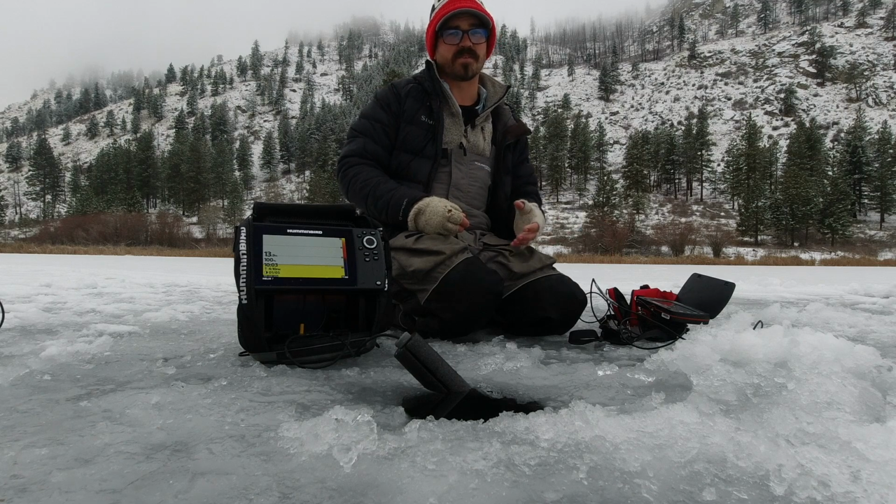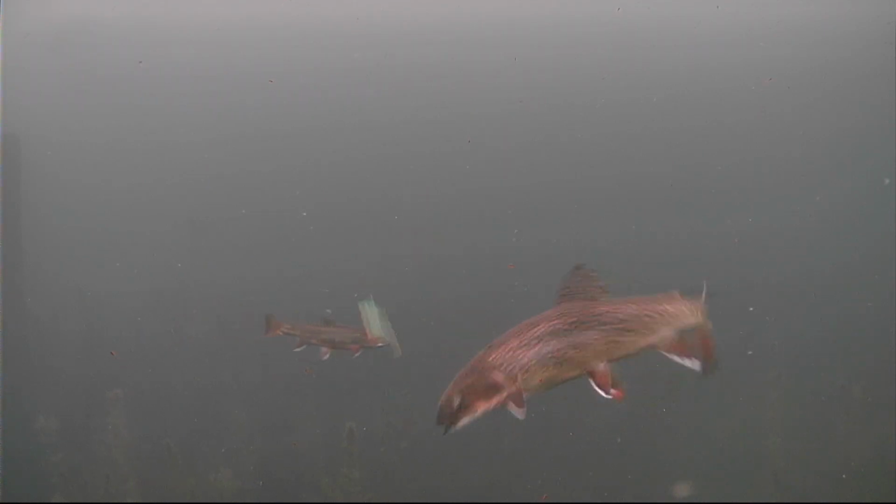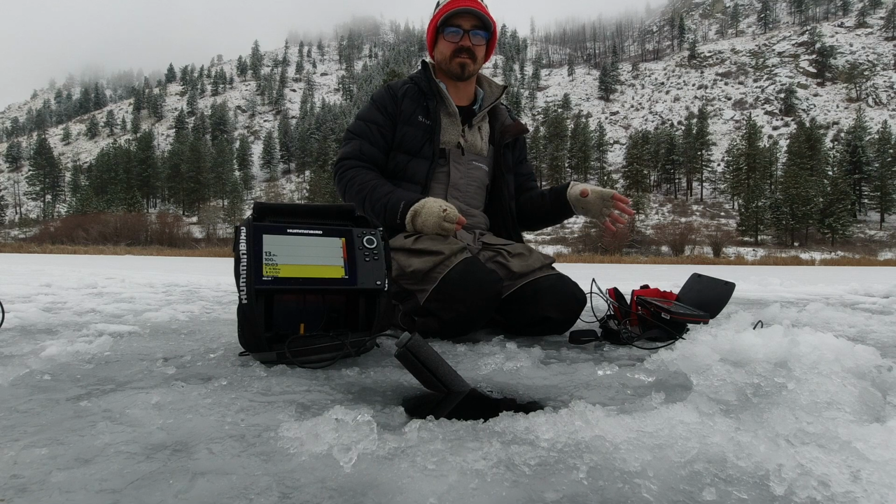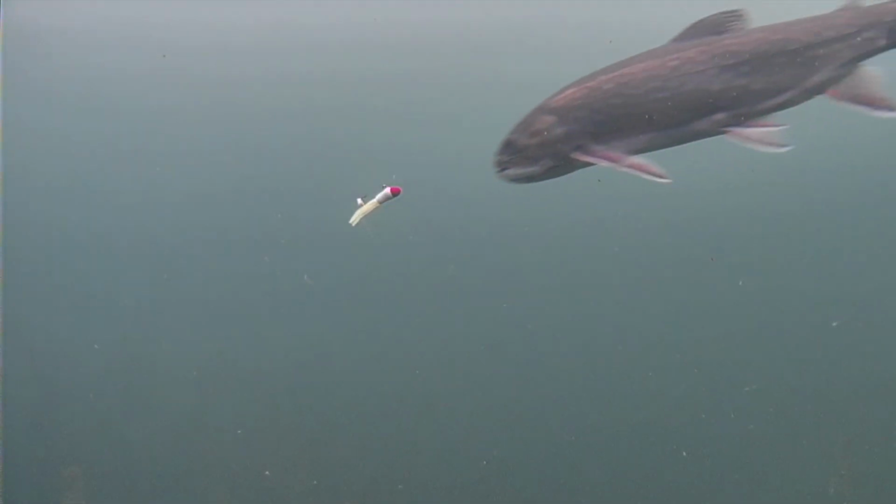The camera takes a little more time to set up, but man, it's an absolute thrill to watch in real time fish come up and take your lure underwater. And the great thing is a lot of them now have built-in DVRs, so you can record that action onto an SD card, go home and share it with your friends and family, and people just eat up that underwater video. It's just so exciting to them.